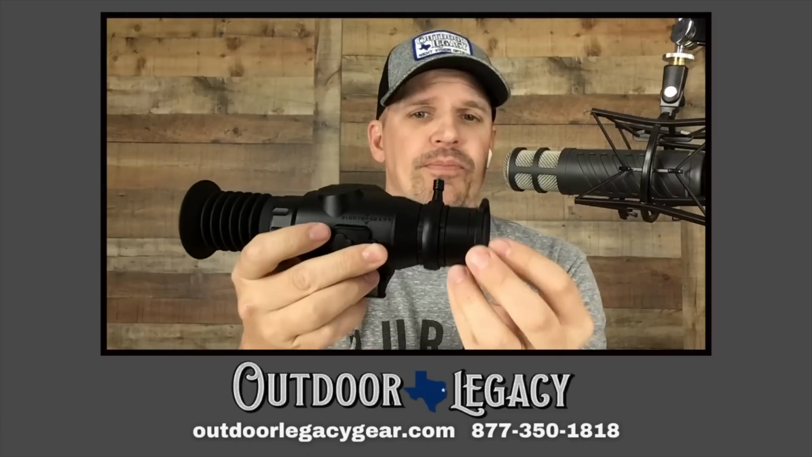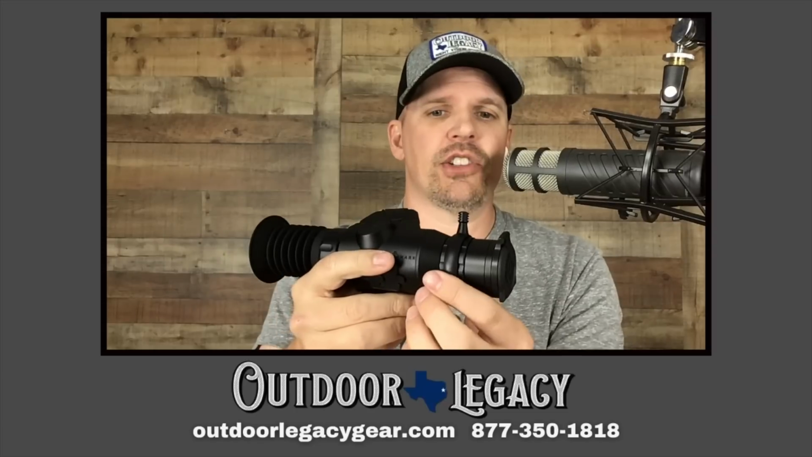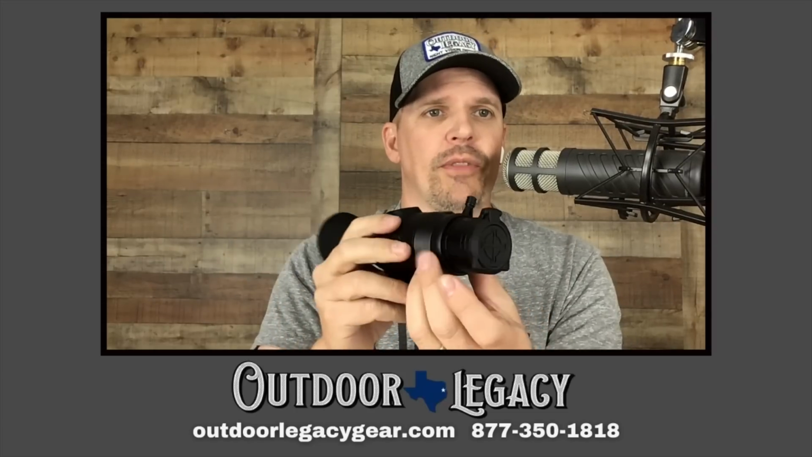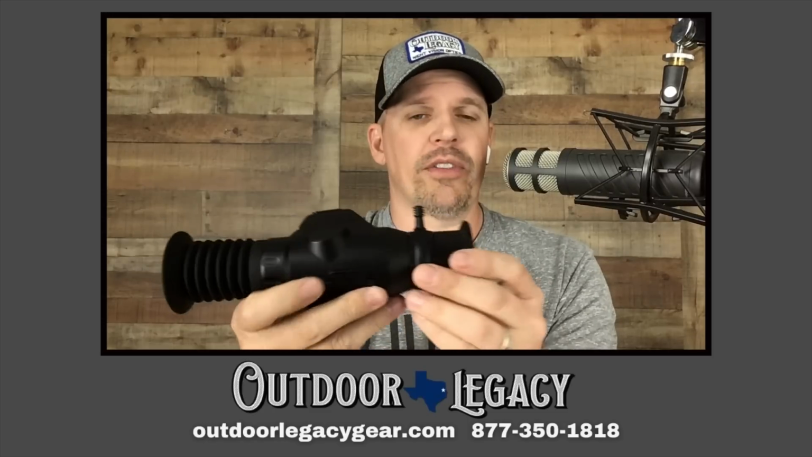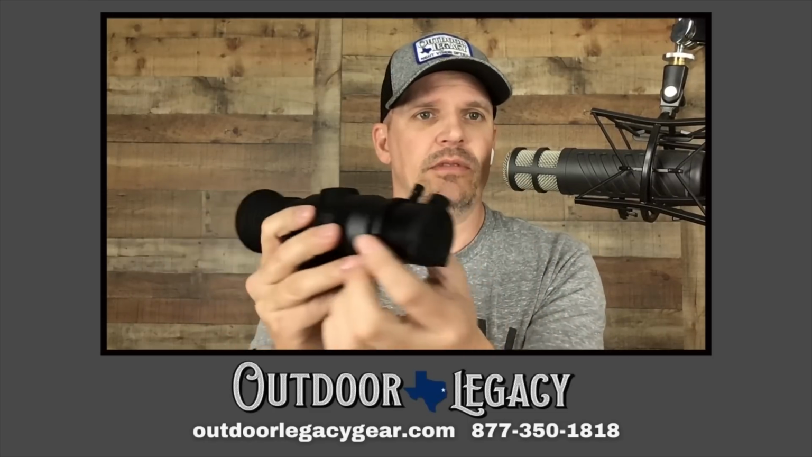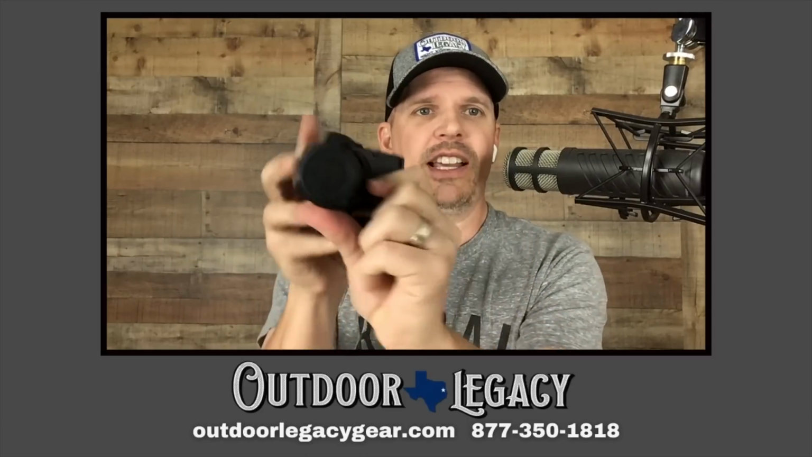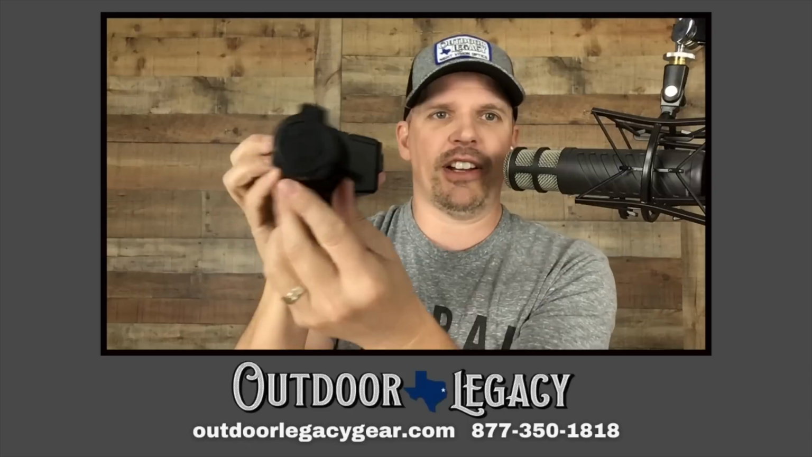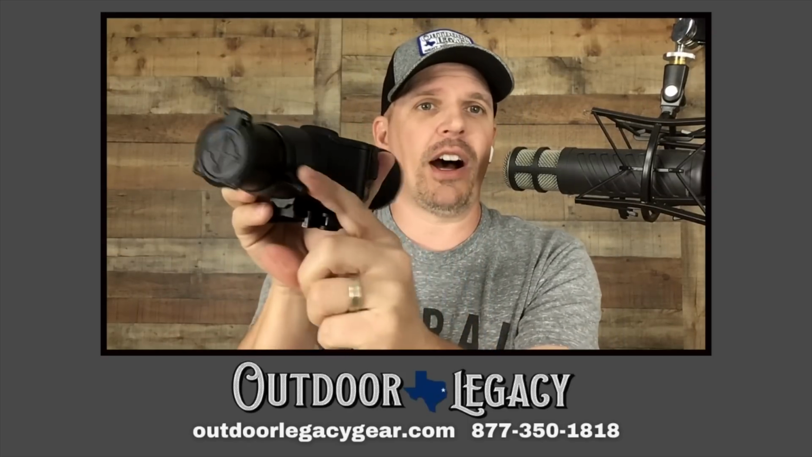I do want to point out that when you get this, when you go to mount it, you need to check and see if you focus it that this lever's in the right spot. We did have one of our early units where this throw lever was in the wrong spot. So what that meant was it was actually focused down here on the bottom.